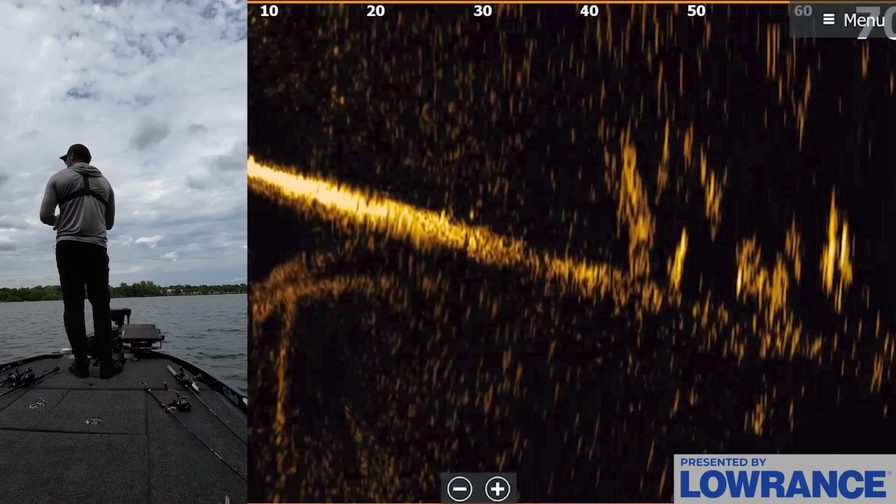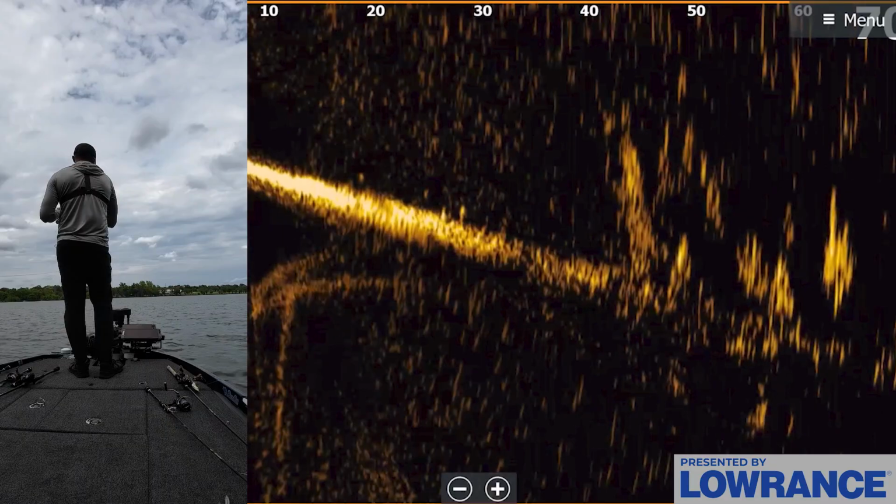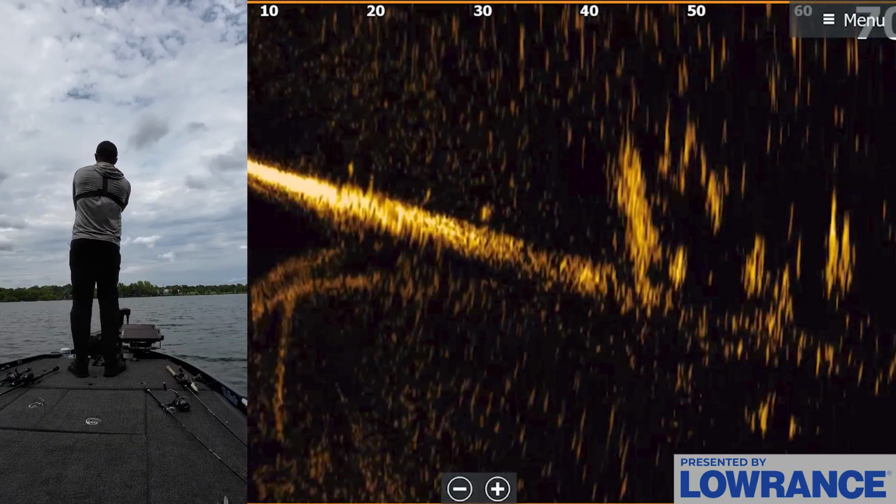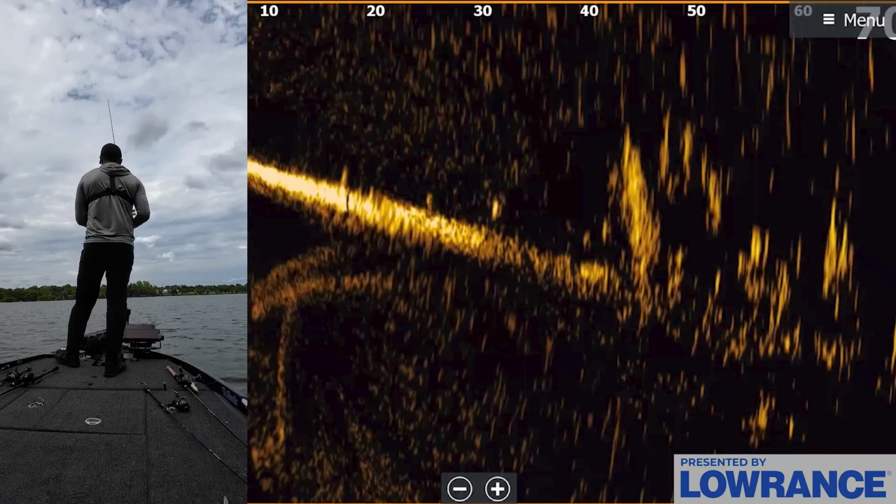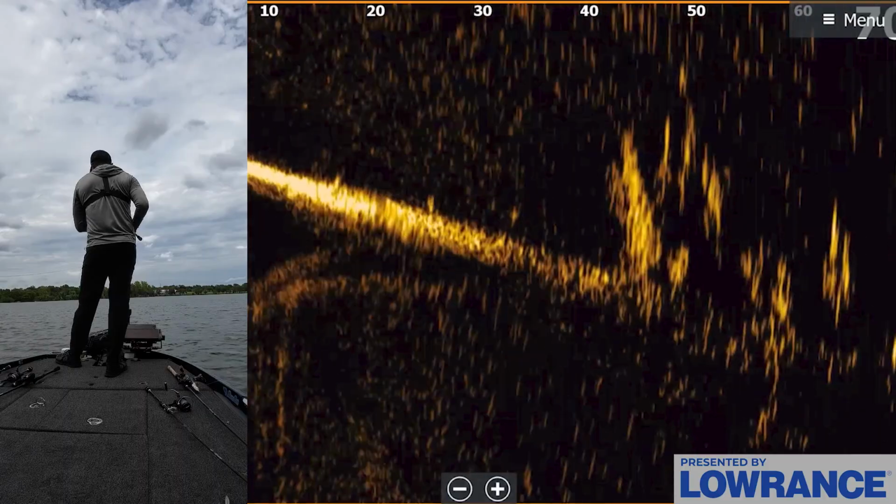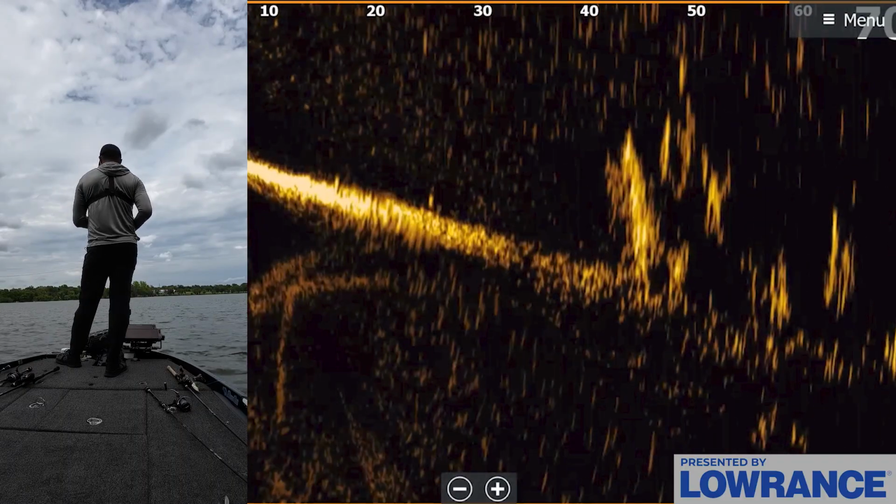I'm getting them in the top of the mouth, but if I set too soon, I'm missing so many of them. I don't know if they're just kind of getting the tail and then eating the rest later. A little bit confused why they wouldn't just take the whole worm in their mouth, but letting them chew on it is definitely the way to get in the boat today.